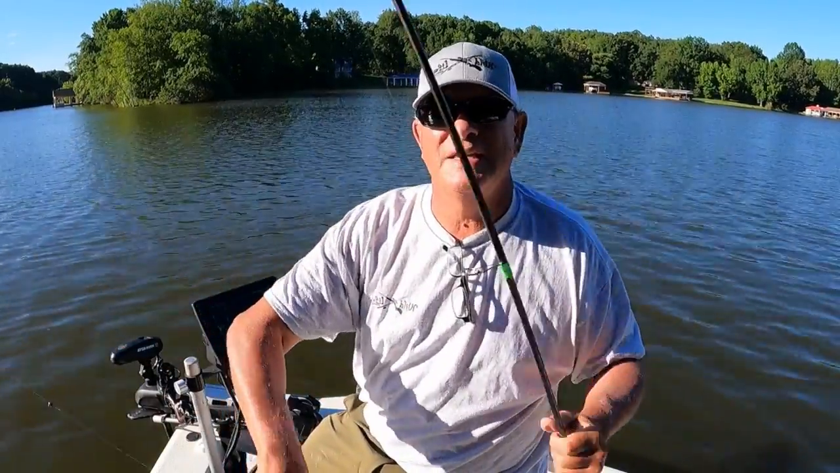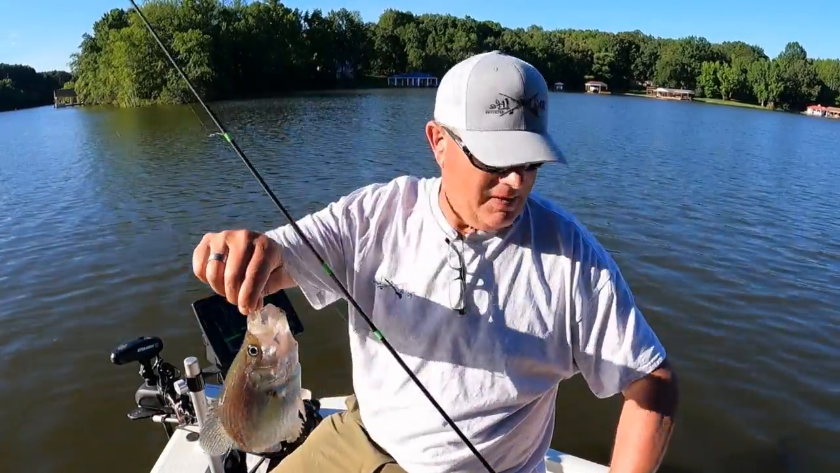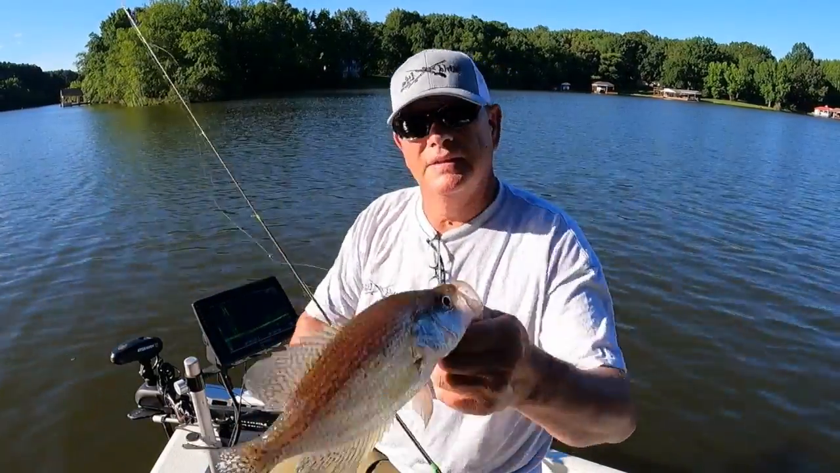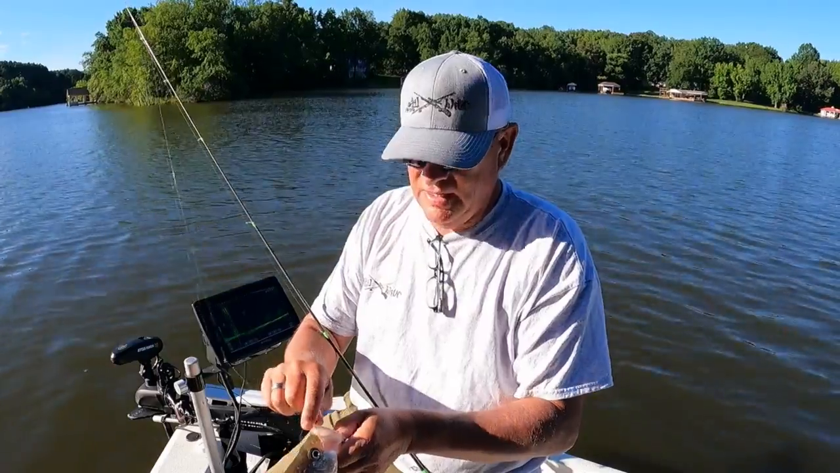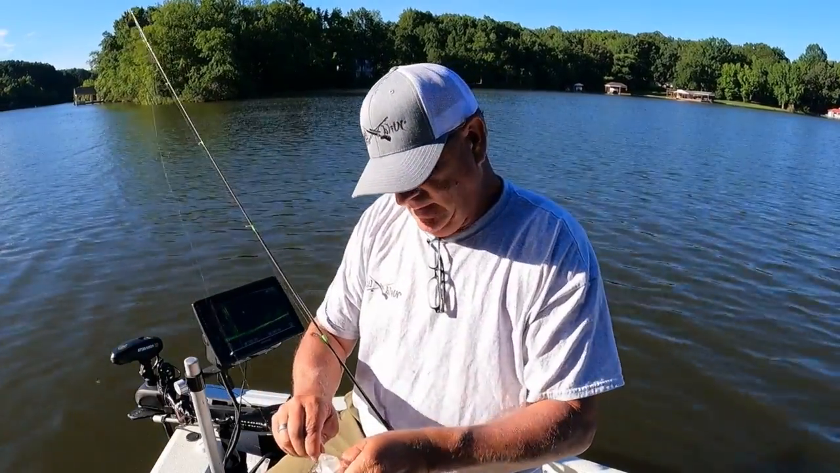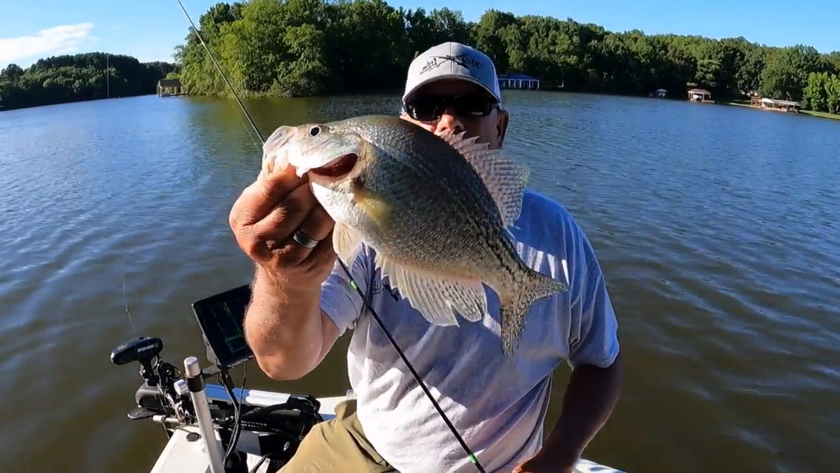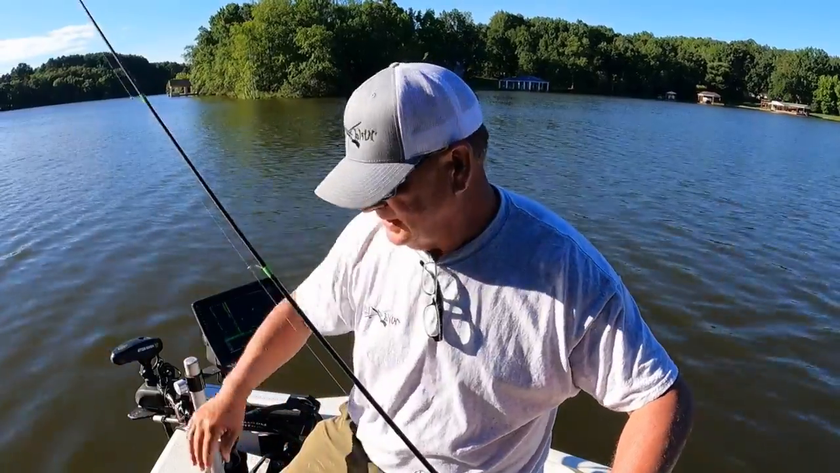I tell you, that bass, he's still after these crappie. That's a nice crappie. He's trying his best to eat that crappie. I'm telling you, he's trying his best to eat that crappie. That's another good one right there. That's why that crappie was fighting so hard. He was trying to get away from that darn bass.